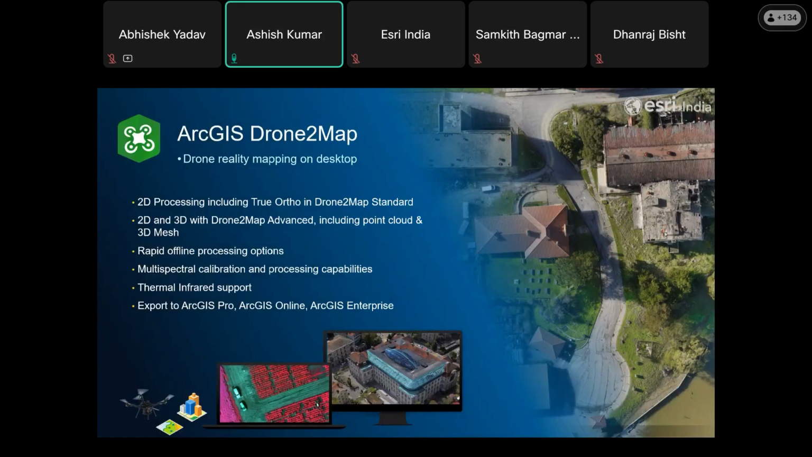ArcGIS Drone to Map provides you the capability to analyze and process all your drone images in an offline processing environment, with additional capability to analyze and produce analysis reports of multispectral images and thermal images as well, where you can work on applications such as site inspections, construction monitoring, crop health monitoring, and environmental assessment as well. ArcGIS Drone to Map allows you to export your product and project to ArcGIS Pro, ArcGIS Online, and ArcGIS Enterprise.